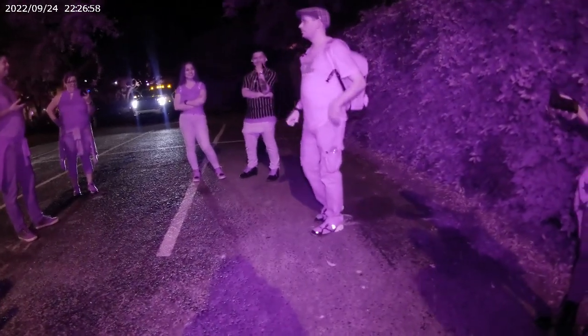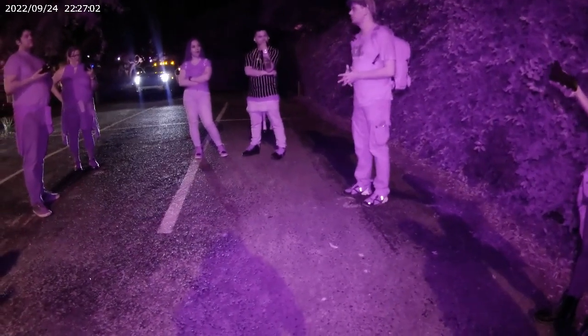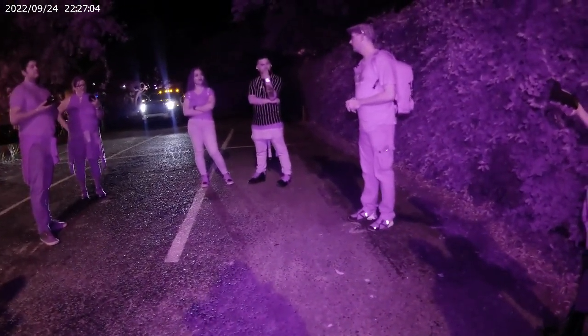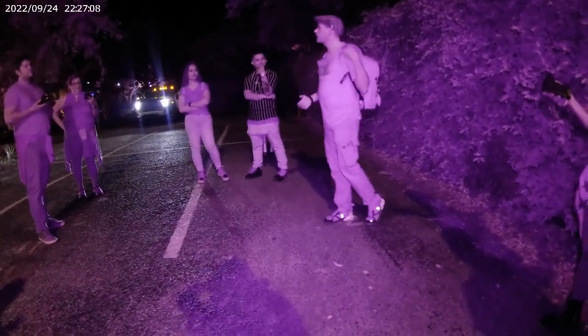Okay, so two sides of the cemetery. The side they're looking at has a sign on it that says there's no ghost here but the Holy Ghost. They don't want people like me with crazy cameras and gizmos and gadgets trying to recreate what actually occurred there.